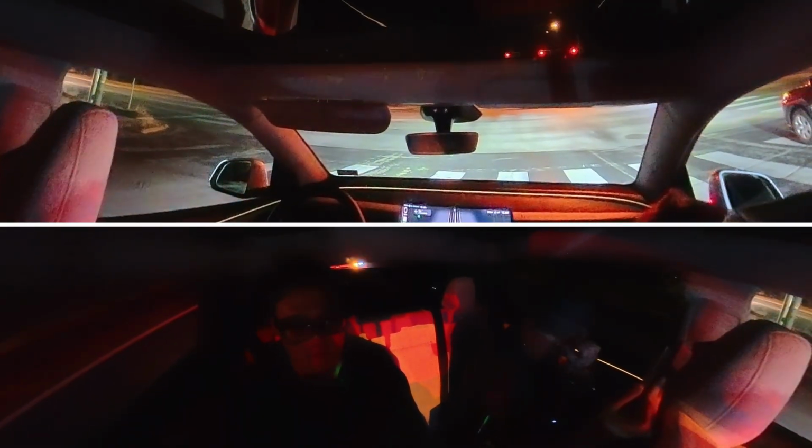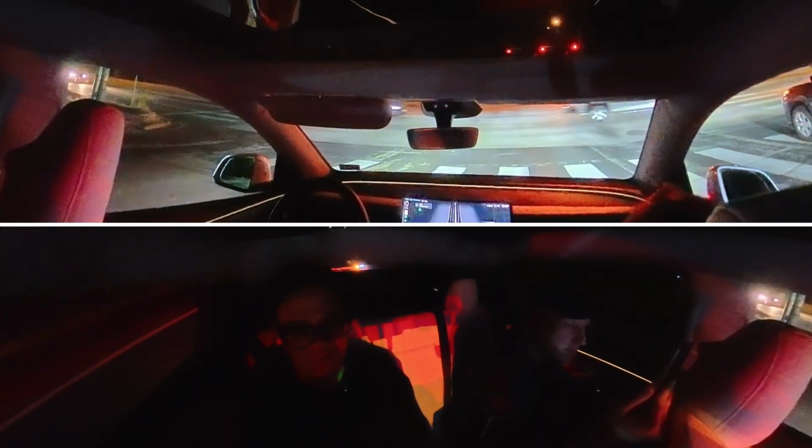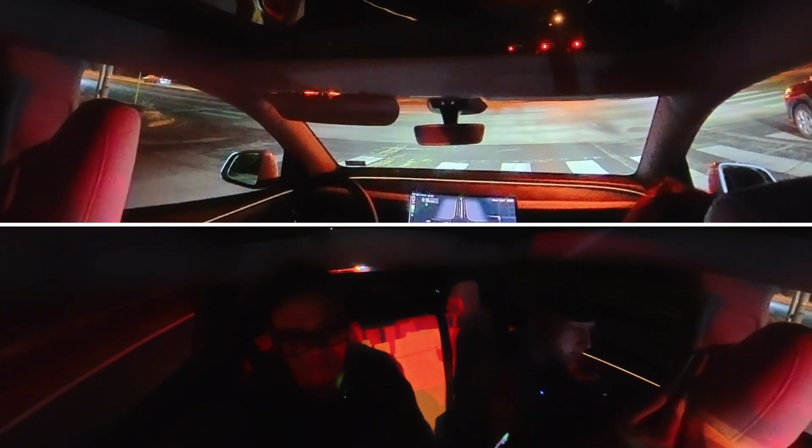What is going to set Tesla apart at the end of the day is the fact that this is a production vehicle already. This is not something where you have to buy another vehicle, throw a bunch of LiDAR and sensors on it, and end up with a $150,000 to $180,000 build.